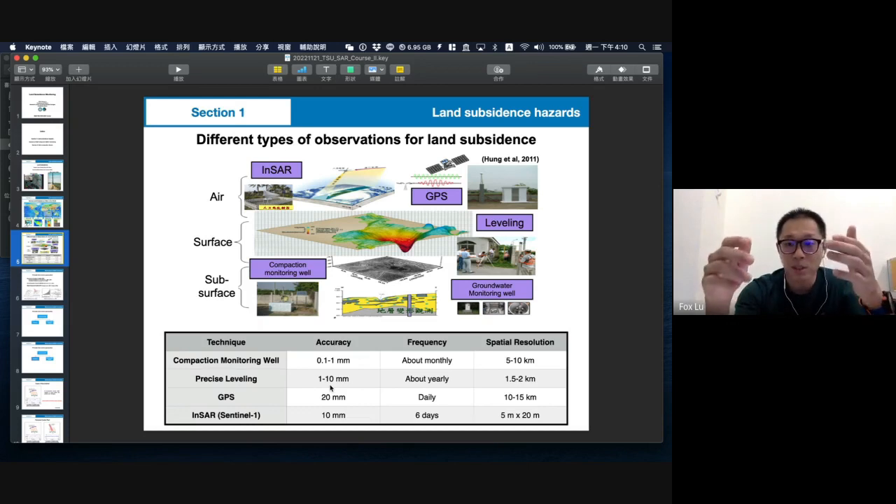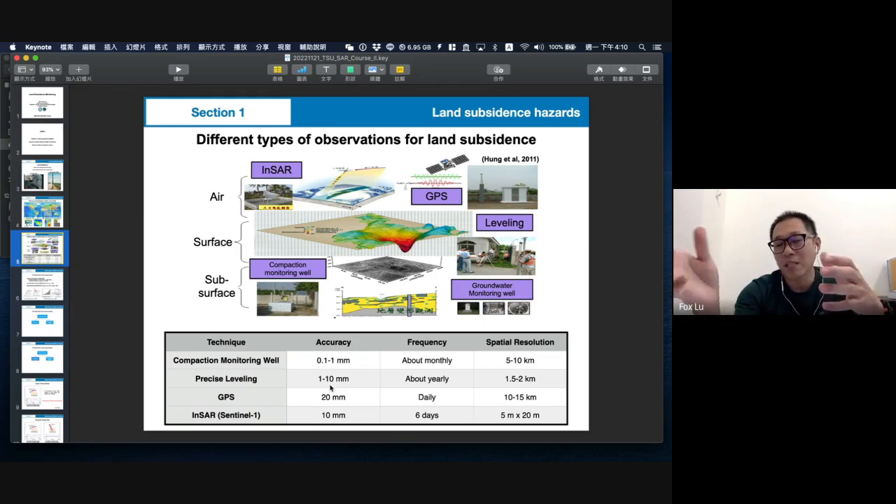And the frequency can be every second, which is the best. Mostly we will use the daily average results. But it's more expensive, so it cannot be built everywhere. So the spatial resolution is not good. It's almost 10 to 50 kilometers.